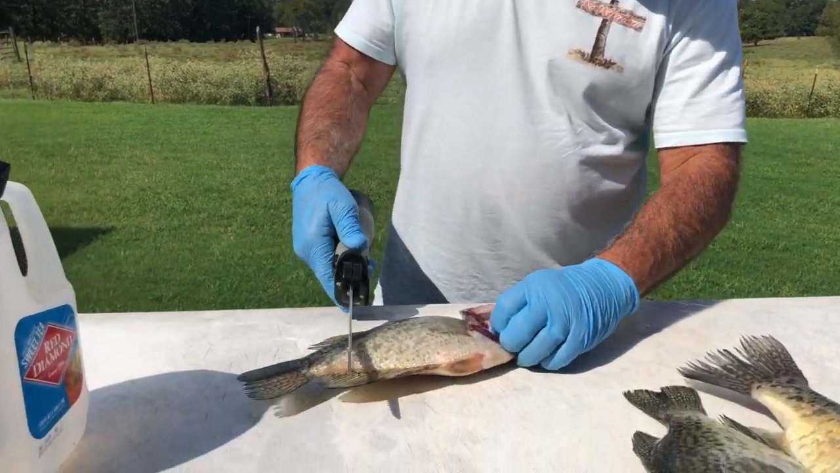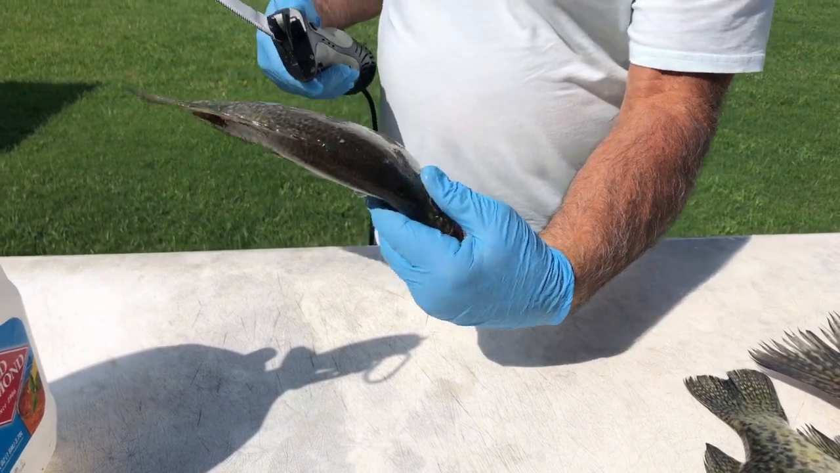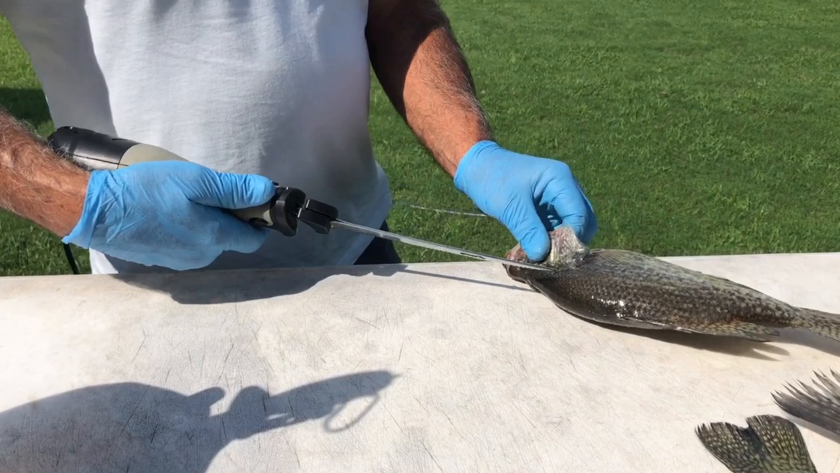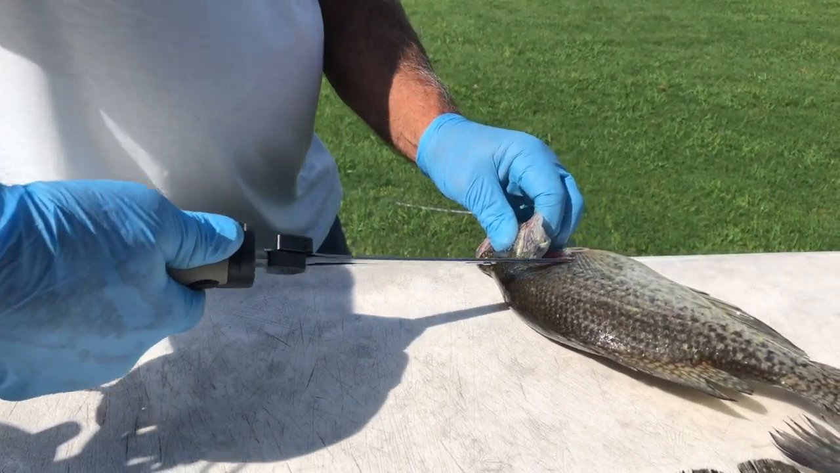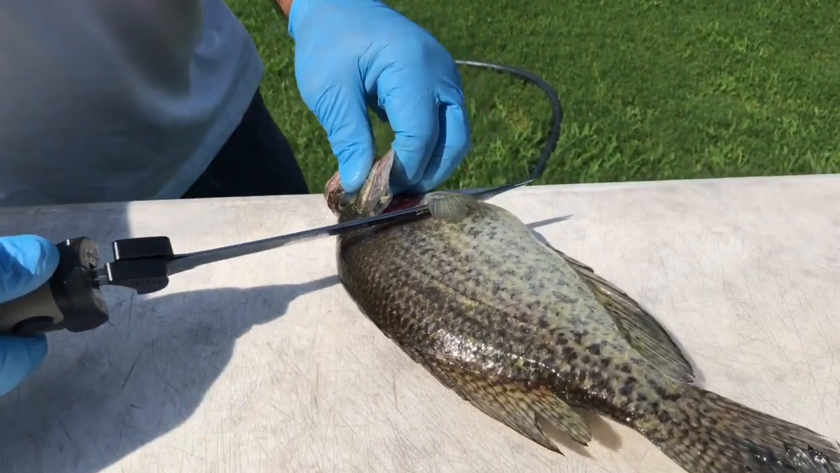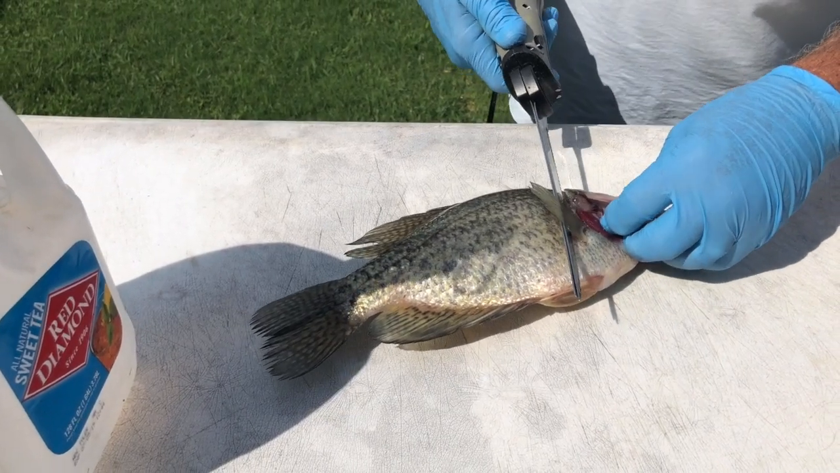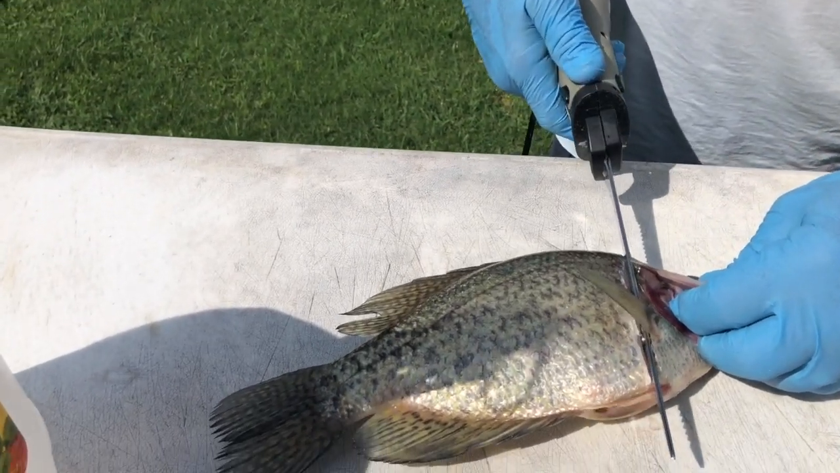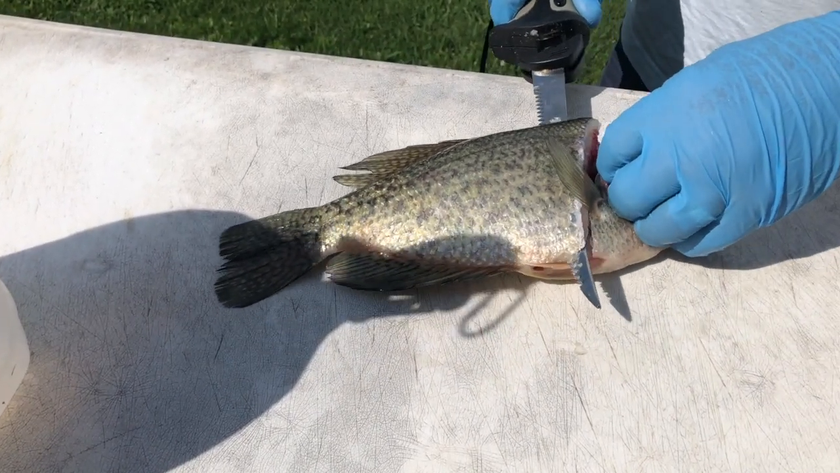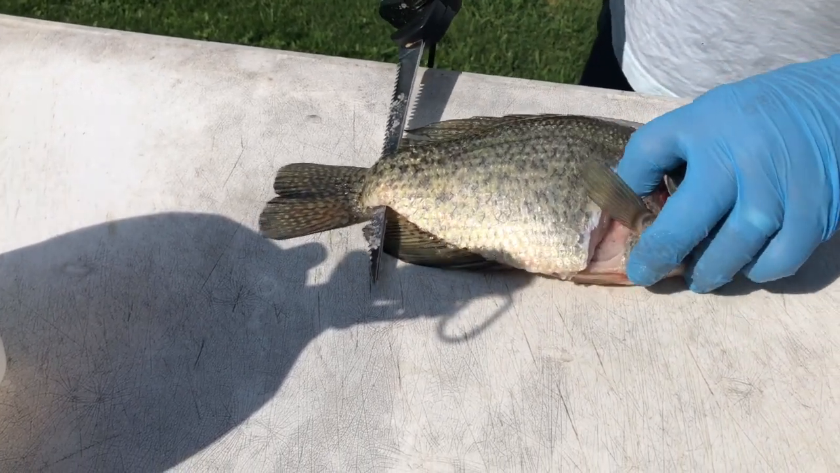On cleaning my fillets, I always start with the fish, just my preference, I like to start with it toward me. And I'm gonna go in with this knife right behind that fin right there. You got that, Carly? Mm-hmm. Okay. I go in behind that. I'm gonna go down to the backbone. And then I'm gonna turn, and I'm gonna follow that backbone right on down.